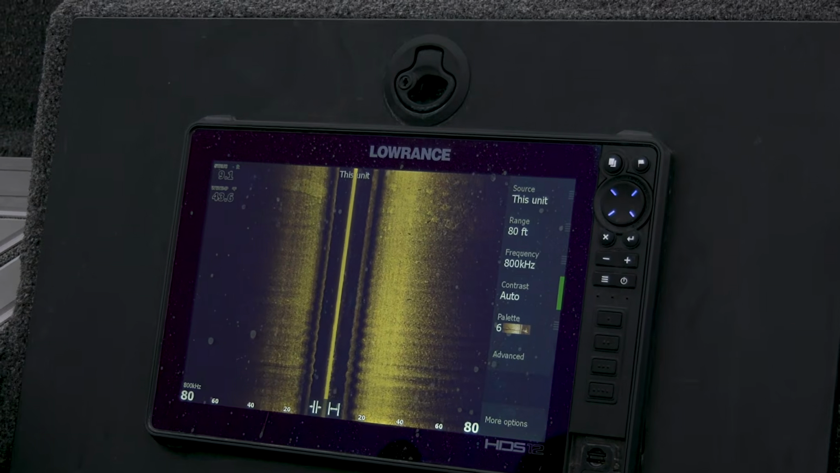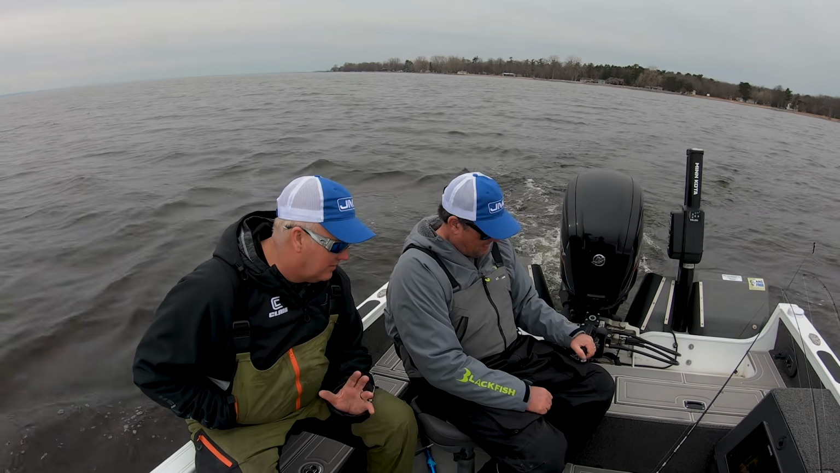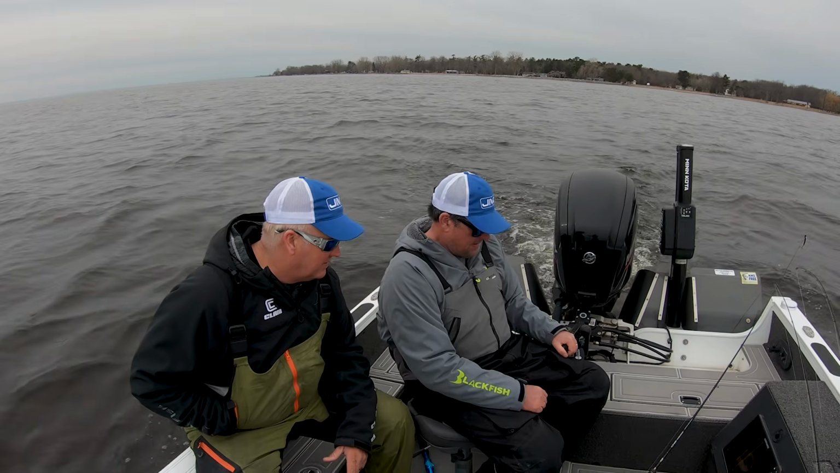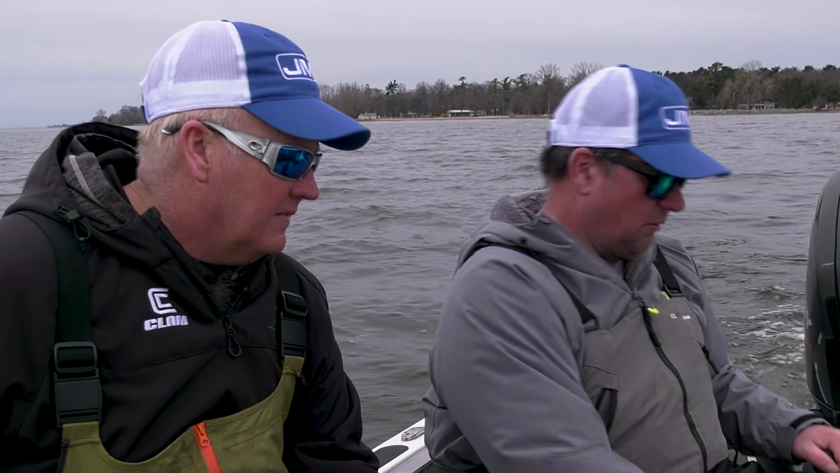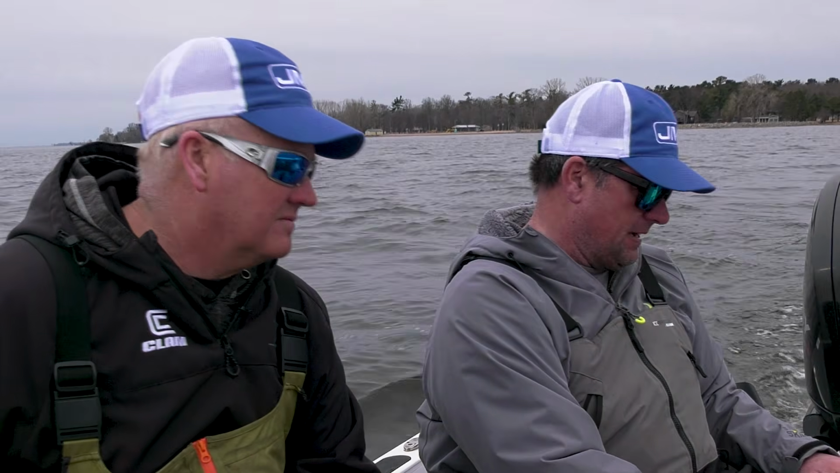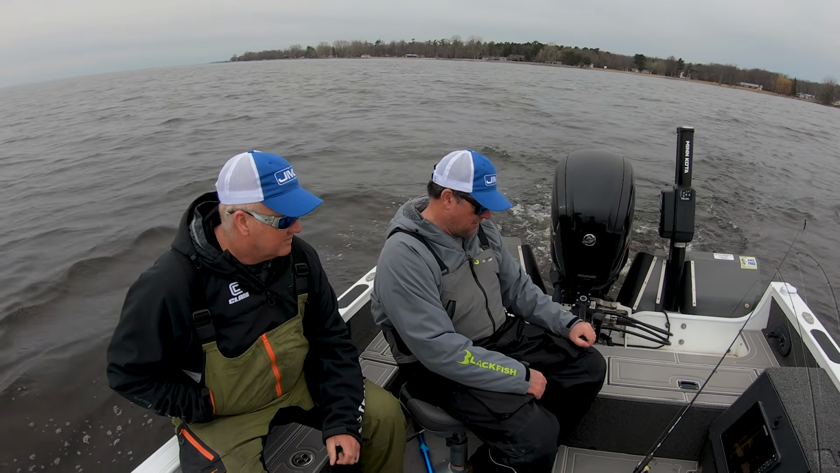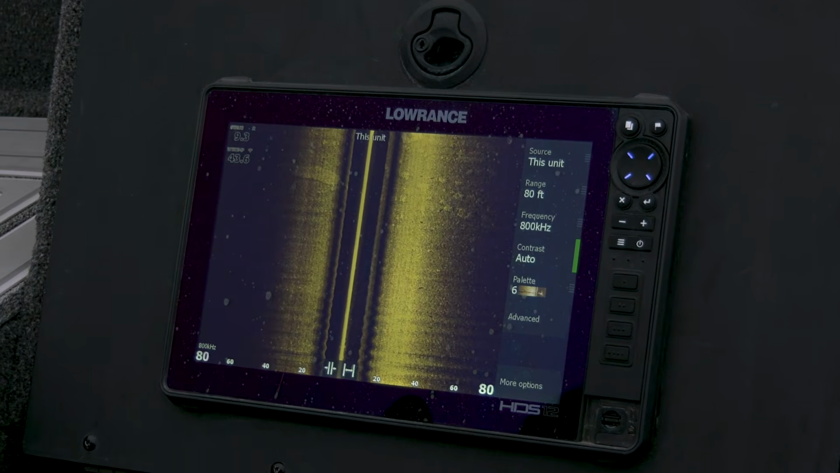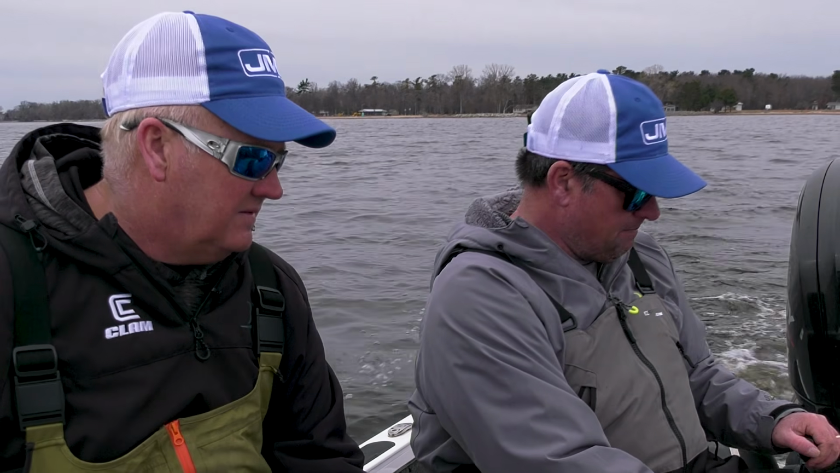Side imaging is my best friend out here, so a lot of times I won't even fish unless I see them, because there's no sense in wasting your time. That's kind of what we're doing here. We're just driving around, sometimes a lot before we fish, looking for fish on the side imaging. We're anywhere from 4 to 7 feet of water, sometimes deeper.